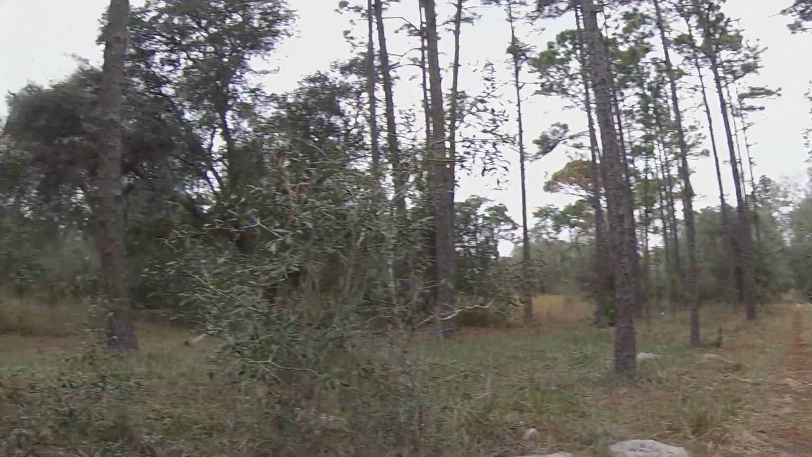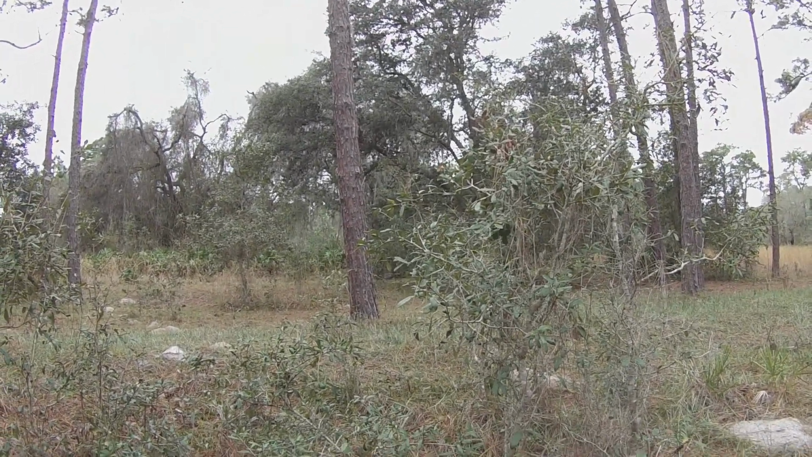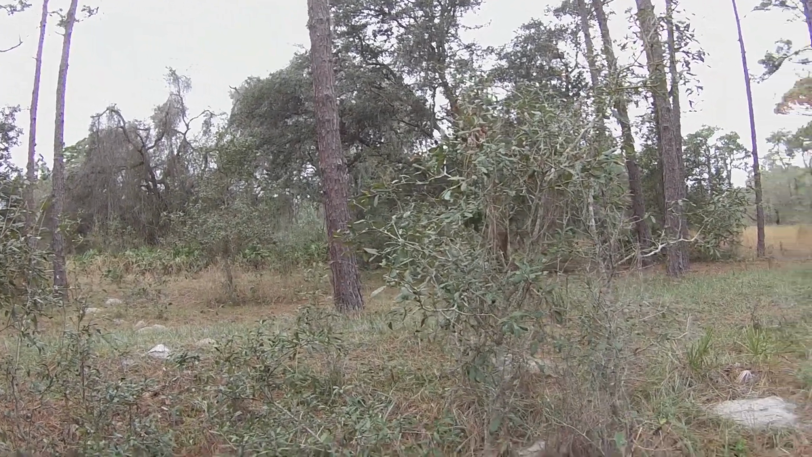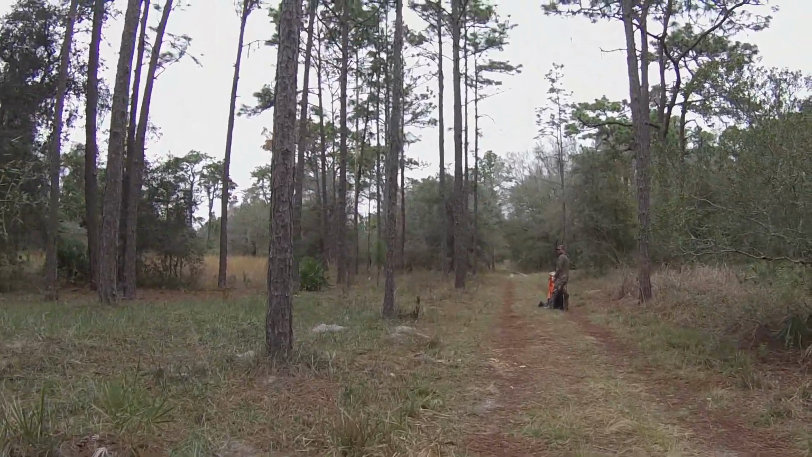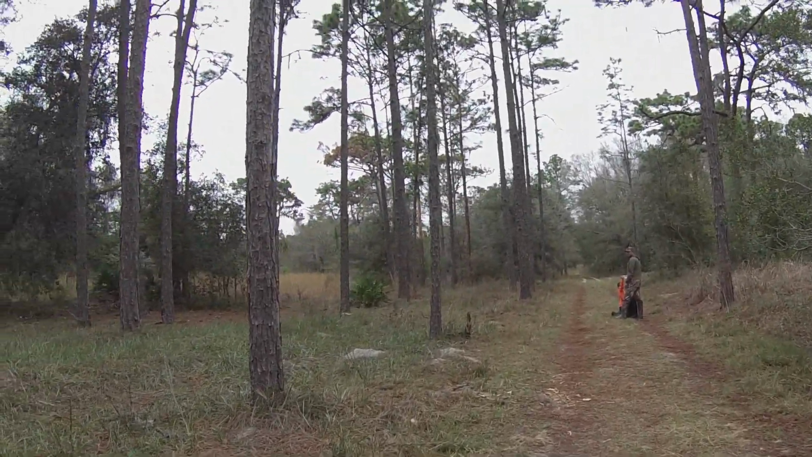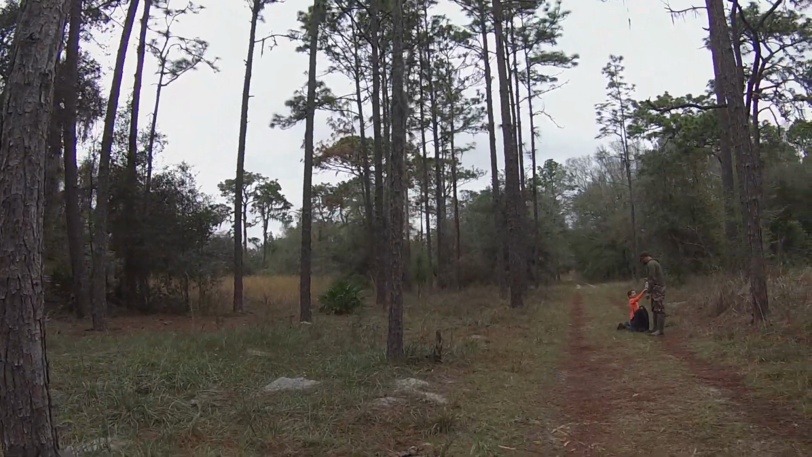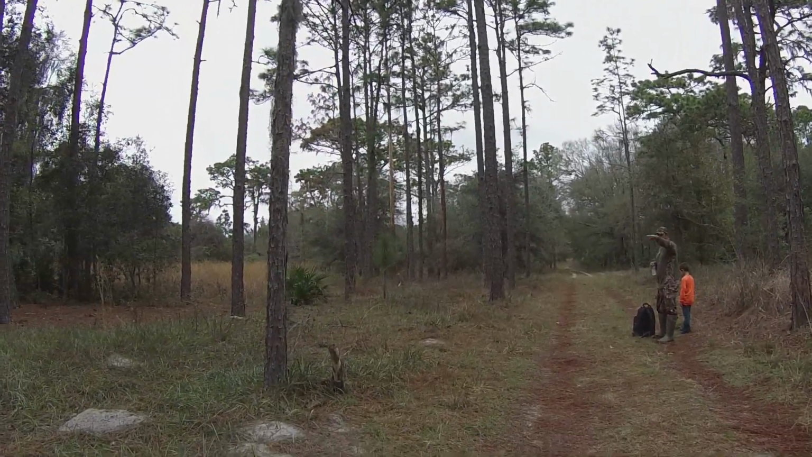Yeah, it is. You don't see that very often. Trees like that. Yeah, that's crazy. You know what I mean? I feel it now, Mike. I feel like we're being watched. Feels like it's coming from over in that area, which is still kind of pushed back from where we were aiming and looking.